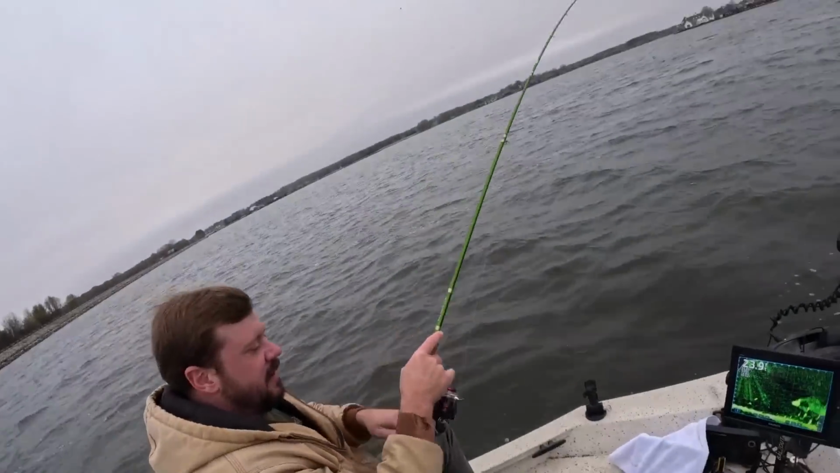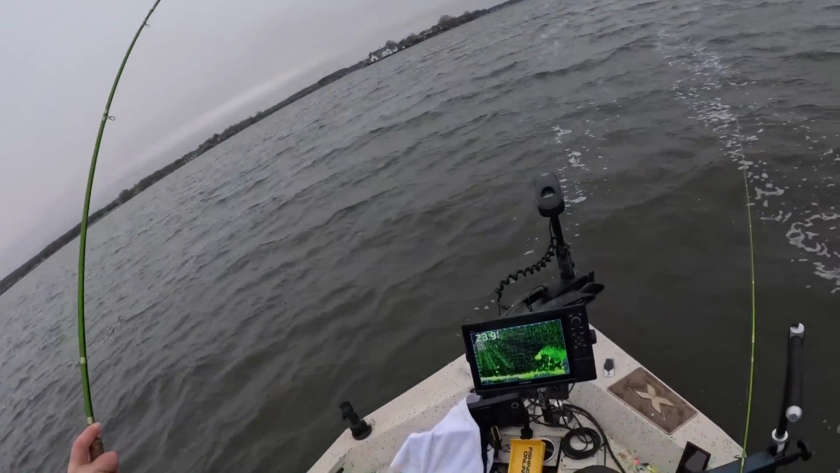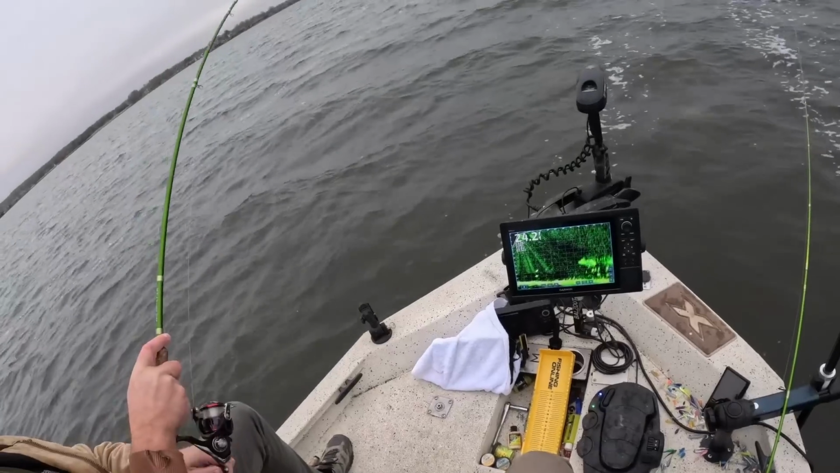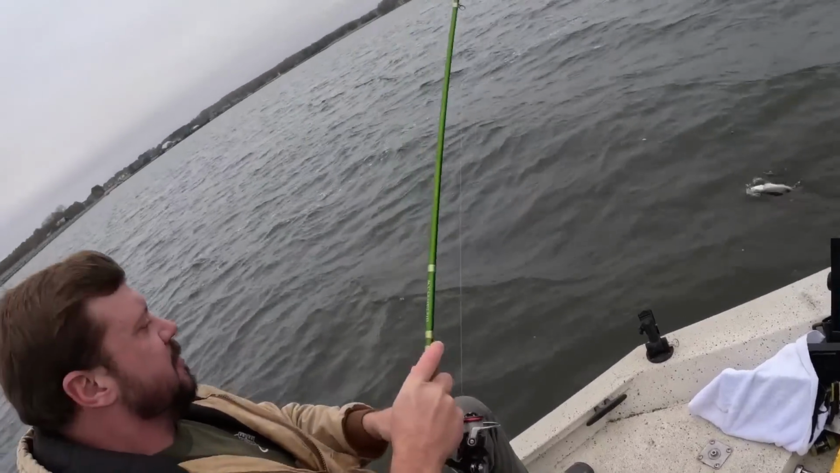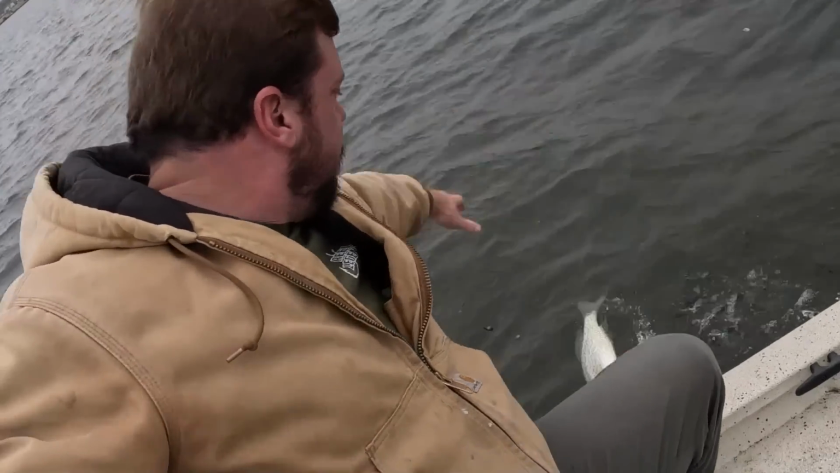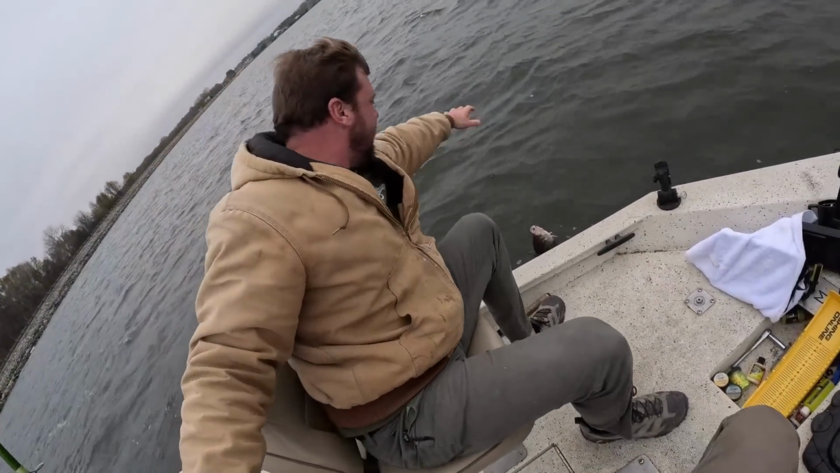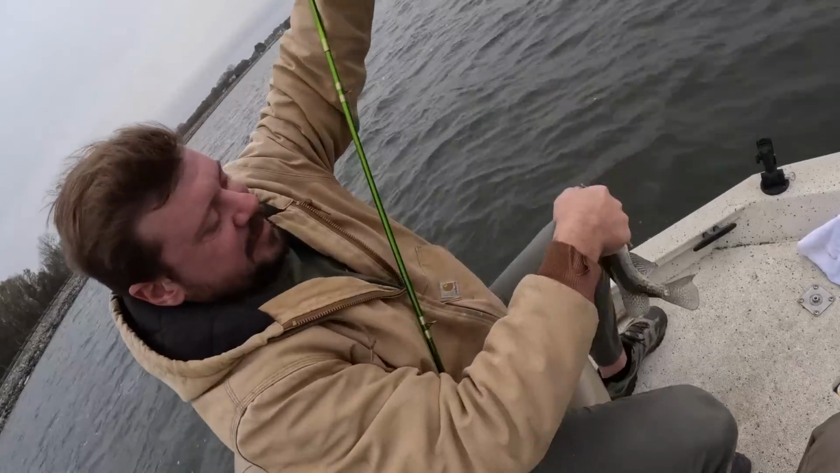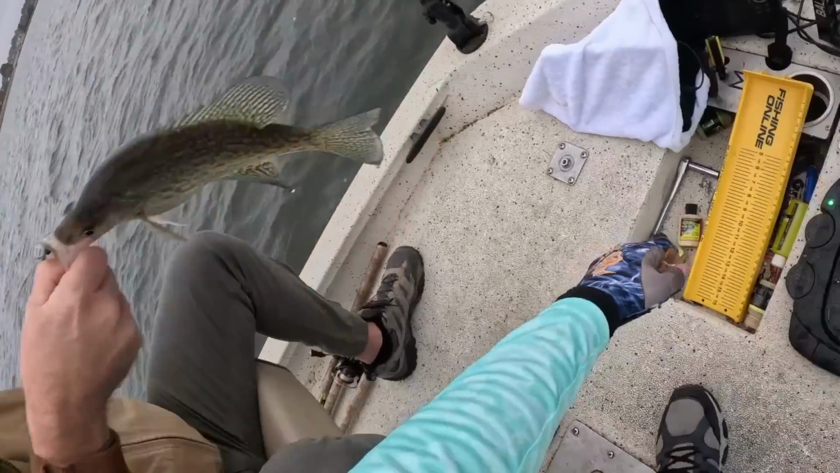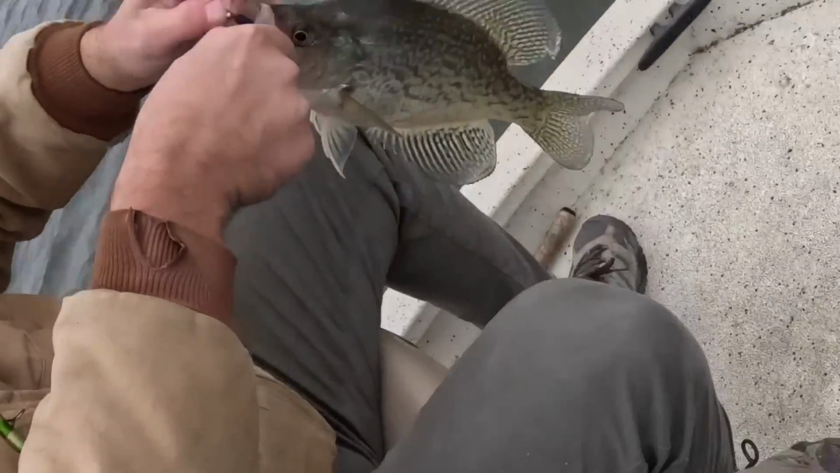Finally. Yes. That's a good one. You ain't kidding. Can't see the line. Yeah. Look how fat that sucker is, man. I gotta measure it too.